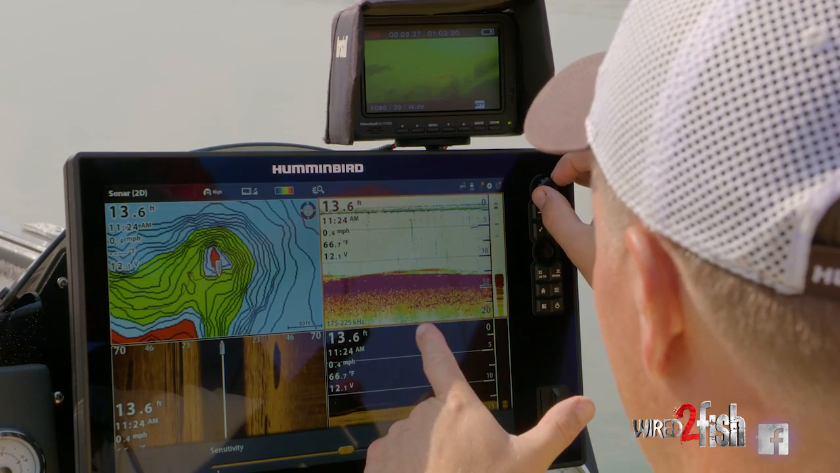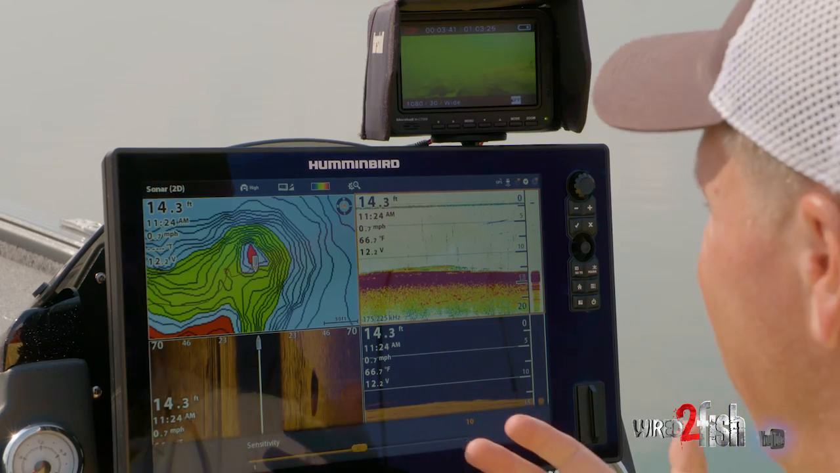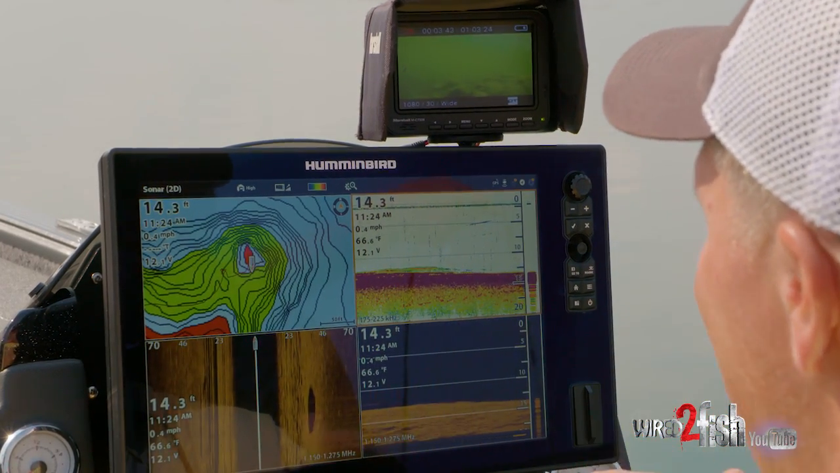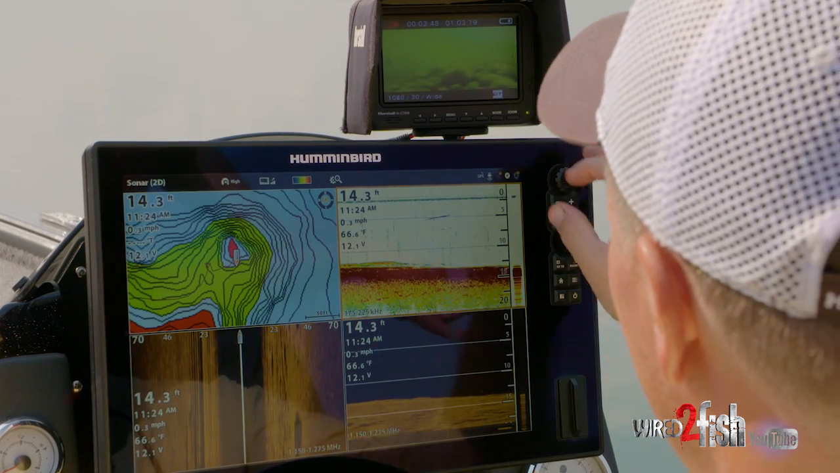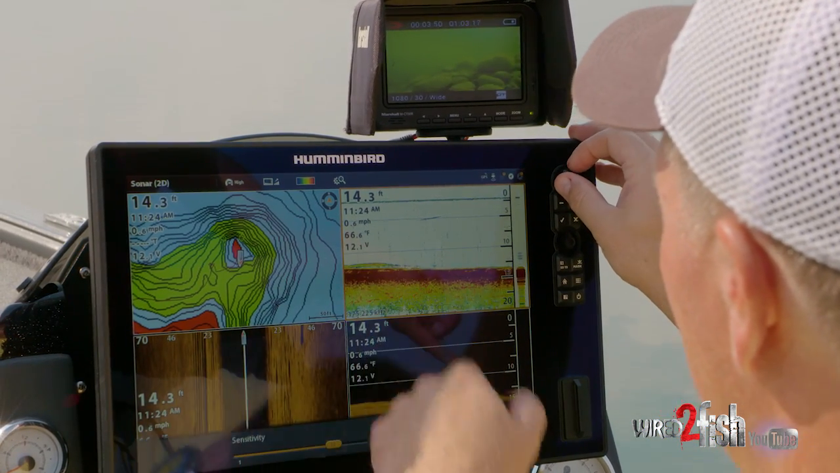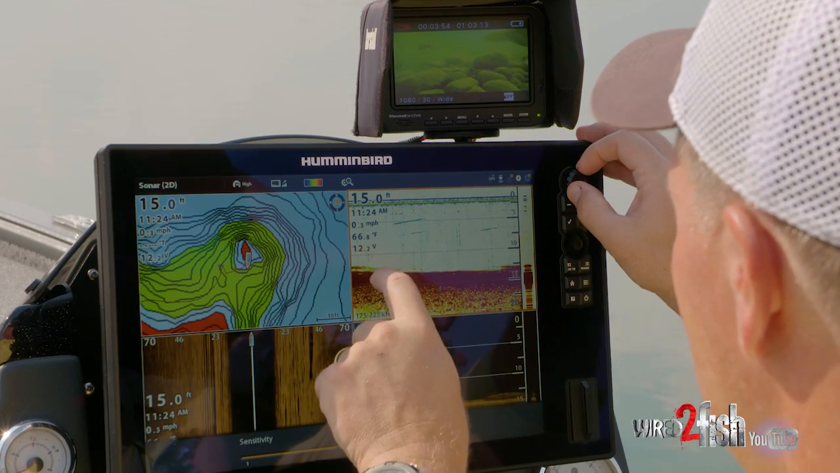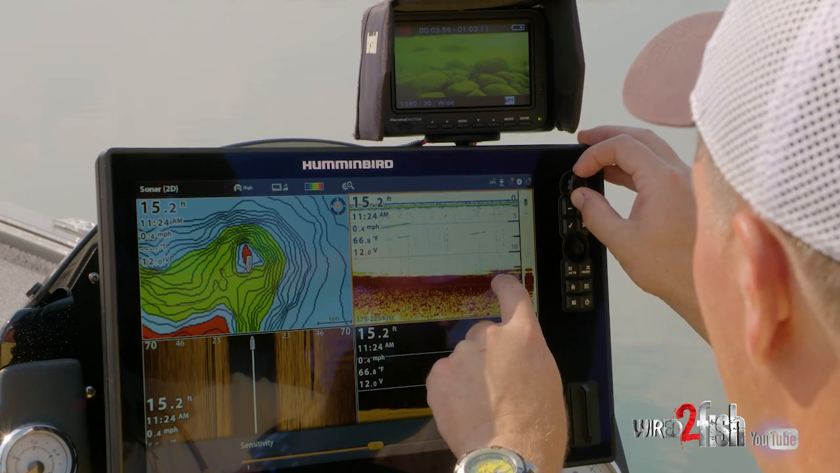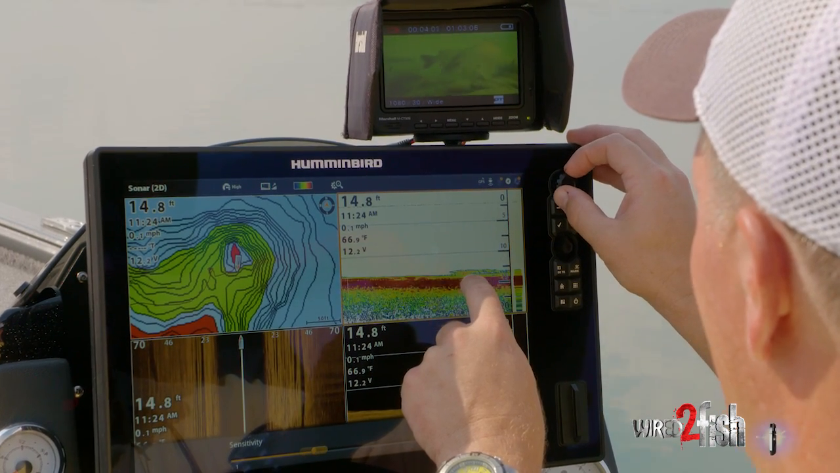And the nice part about this exercise is you don't always have the right number of sensitivity on any one of these settings. I hate to say that you gotta tune it in, but you have to. The nice part about it is, whenever you know that you're on fish and you get a good mark like that, just back it off a little bit and play with your sensitivity. And you can see right there where that mark now shows up. That is a bass right there. Okay, it's weak right there. I'm gonna dial it back up.